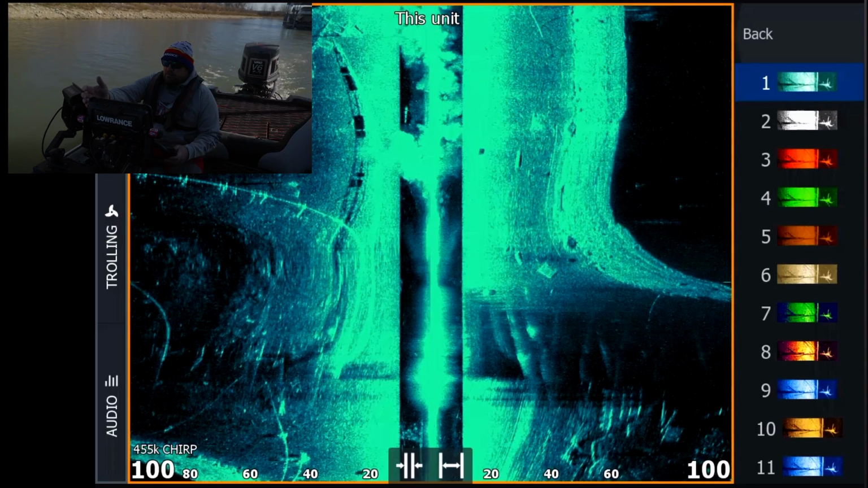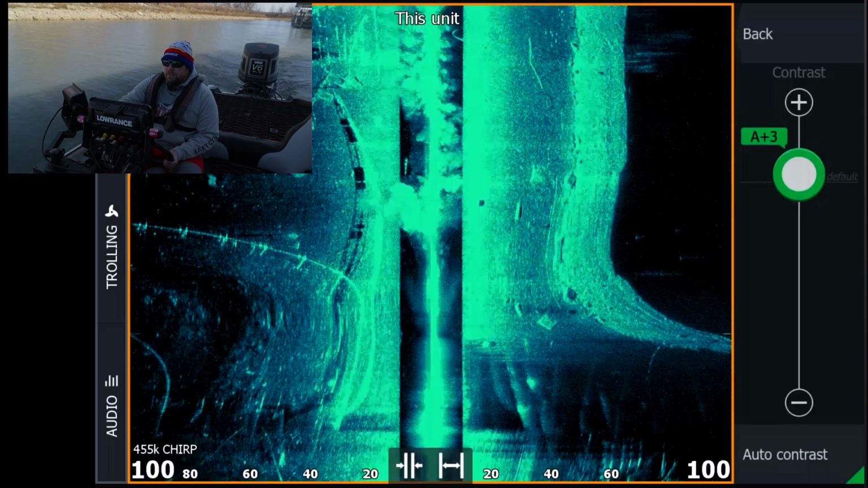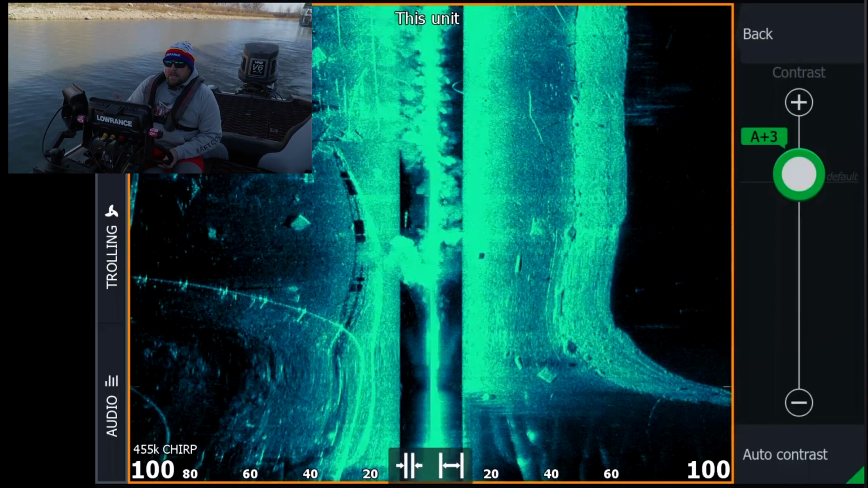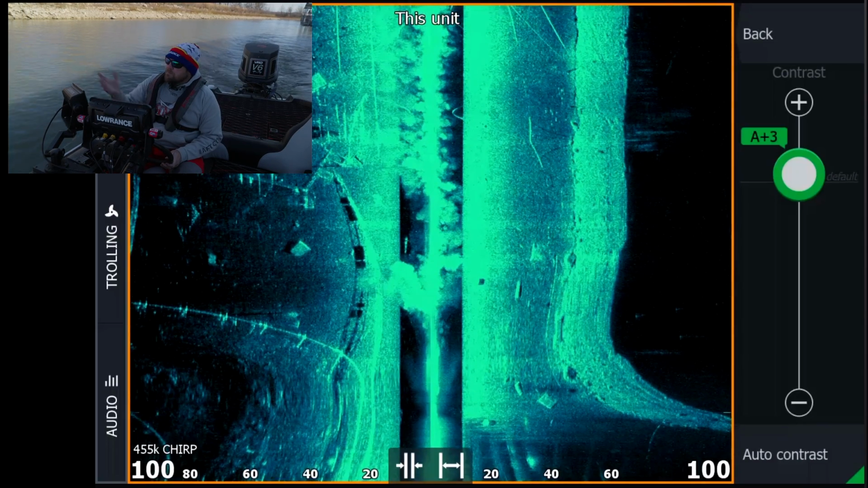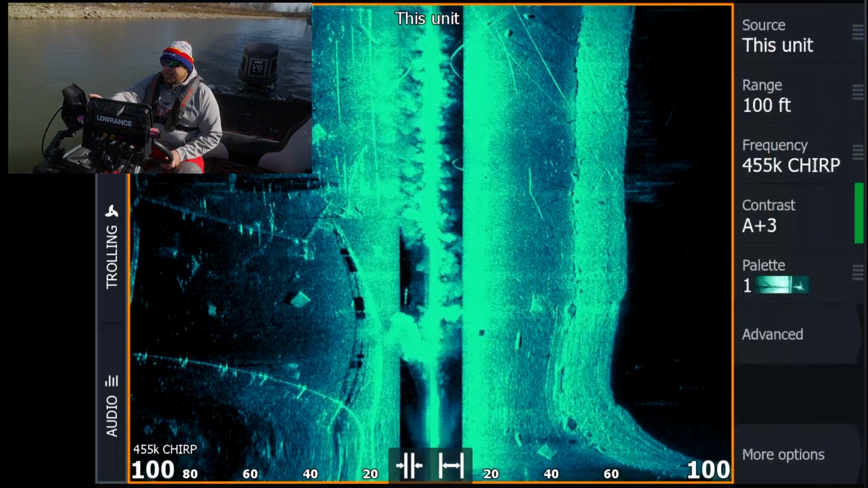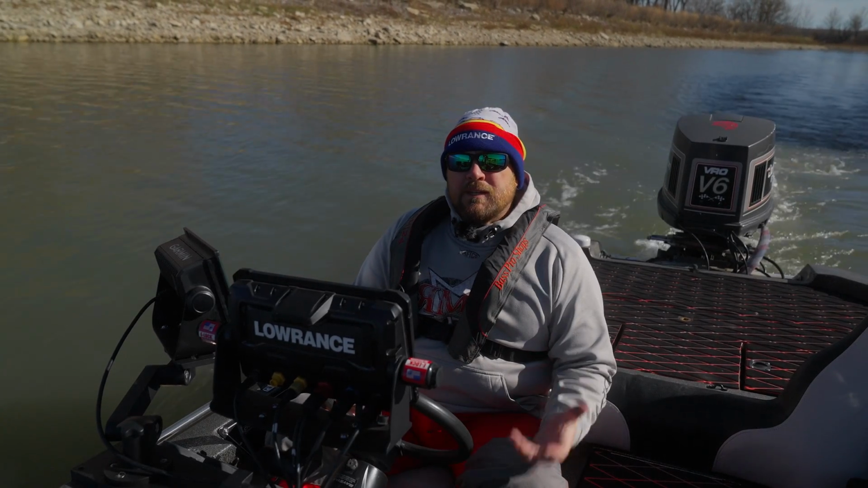Again, on this color, if I stuck with this color, I'd probably want to turn that contrast back down just a little bit to kind of dial that in. So there I went, A3, pretty good picture off to our left. Our right's pretty crowded with the bank here. But really, guys, that's the biggest thing, is that contrast and color palette.